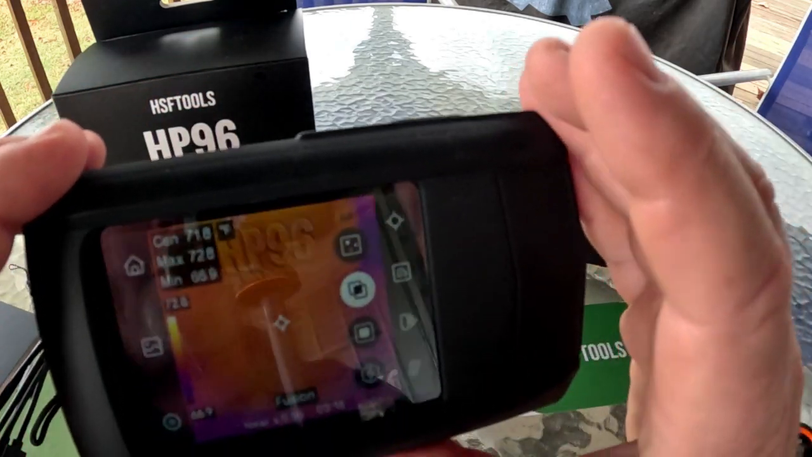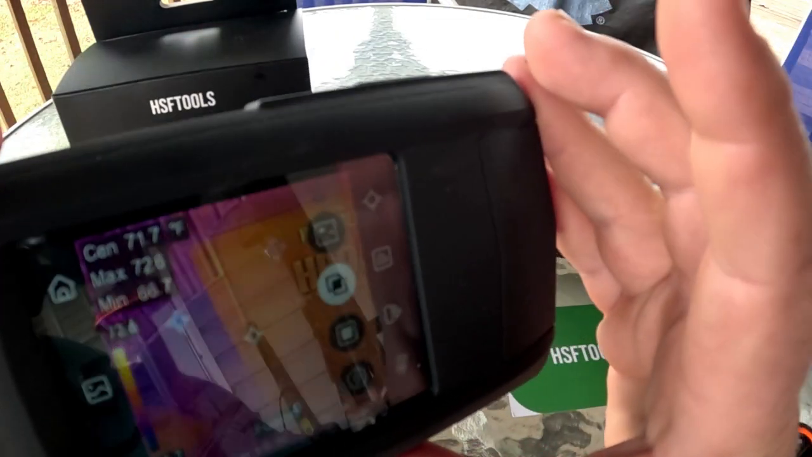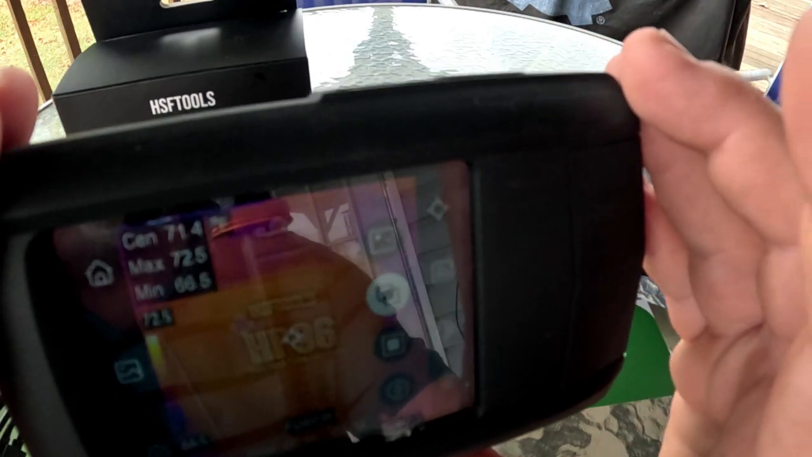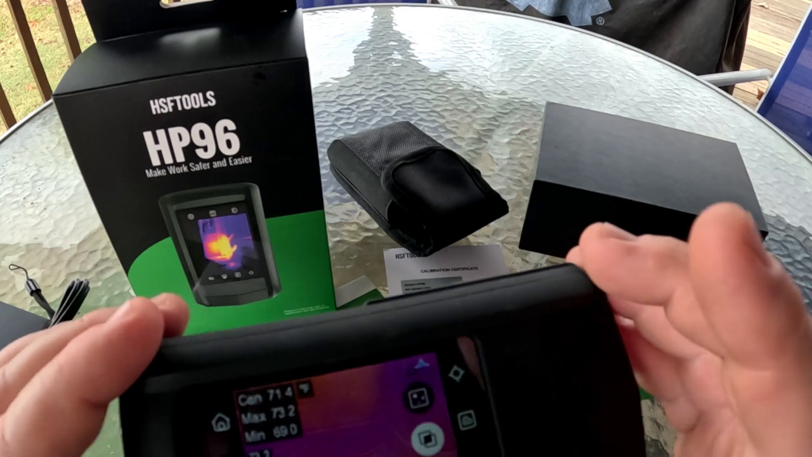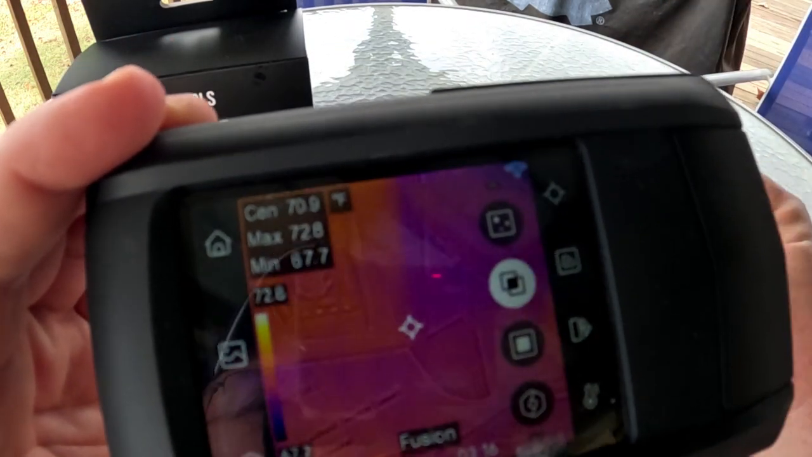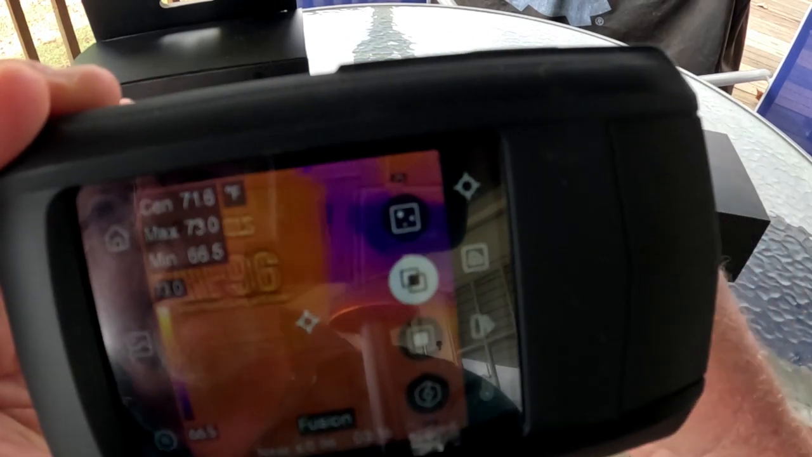If I want to look at that box over there, you can see that it's a little shiny because it's got a little bit of a gloss on it, but you can see there. If you look at that, I'll just pick it up, maybe it'll be better. So you look at that, so you can actually read the lettering right there on that. So you can also see my reflection in the screen.